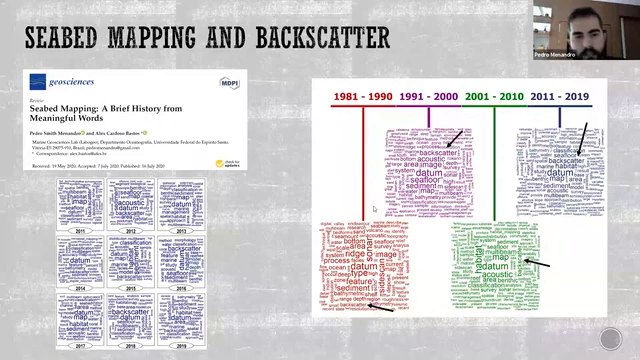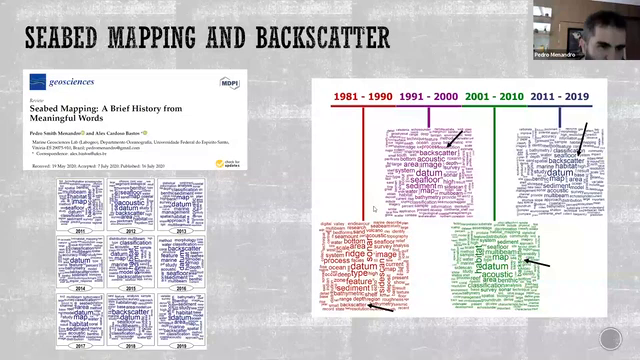Here we can see the 4 word clouds for the last 4 decades, and backscatter always appears as an important data set. On the left side, it's a bit small, I guess, is the word cloud for each year in the last decade, but almost in all of the years the backscatter appears, showing this important position as a proxy for seabed classification, right?